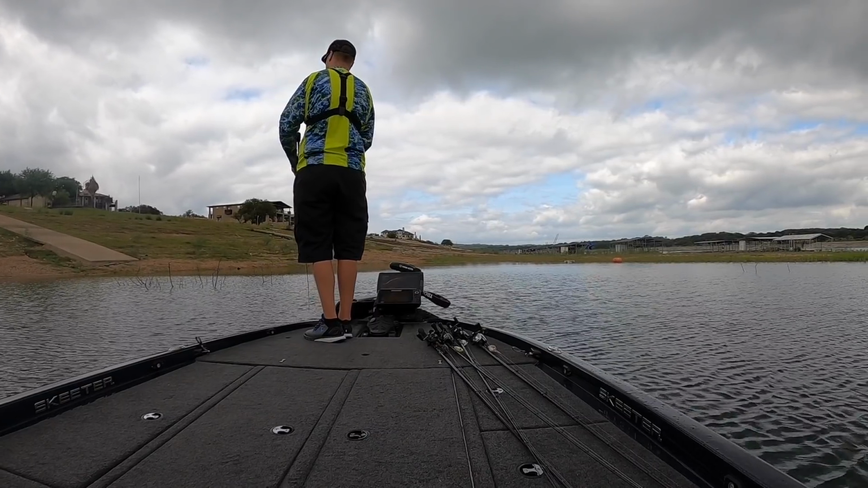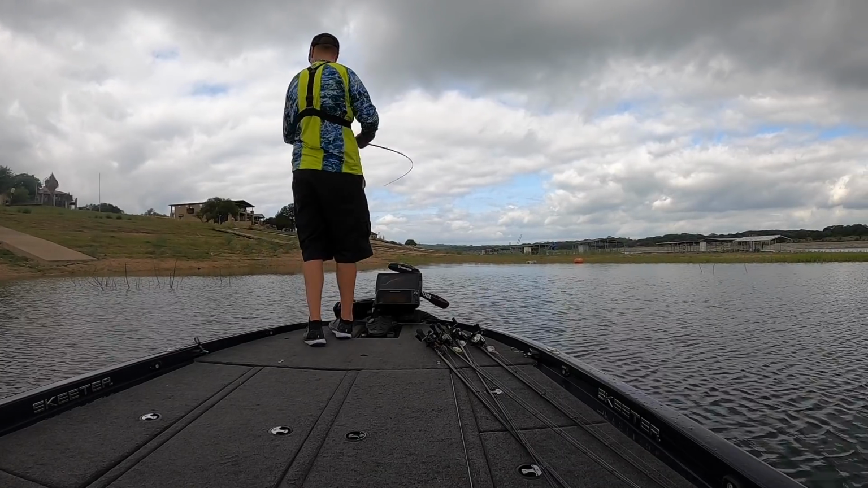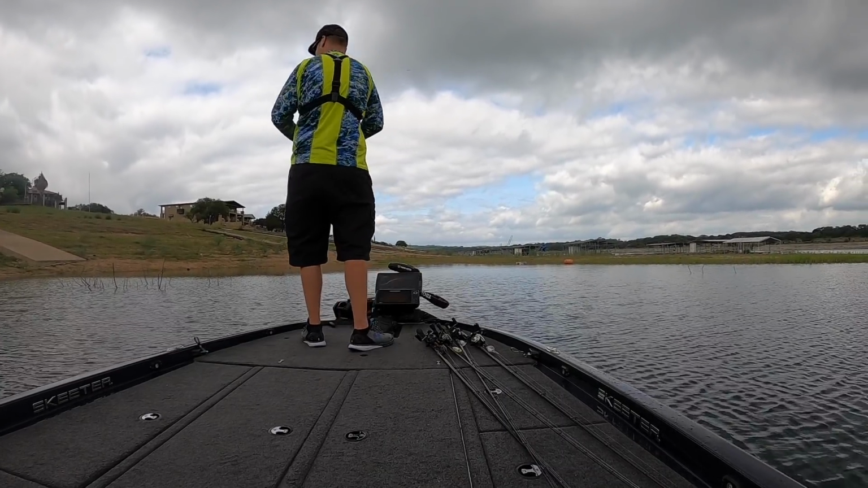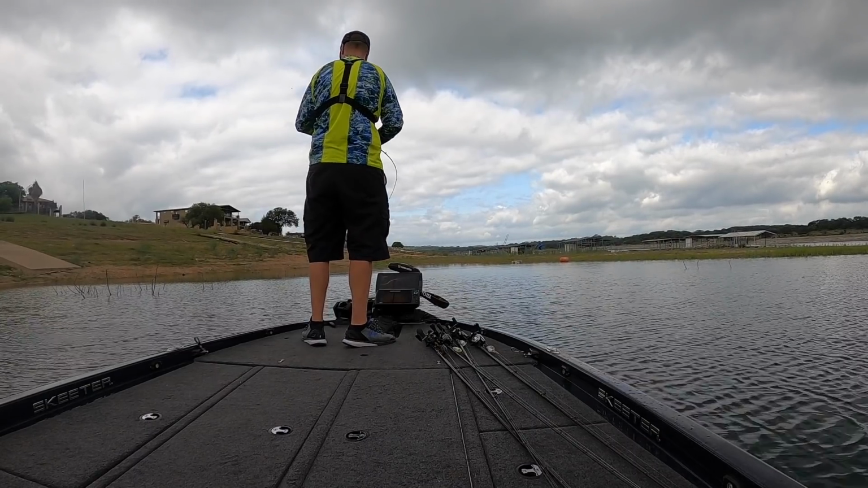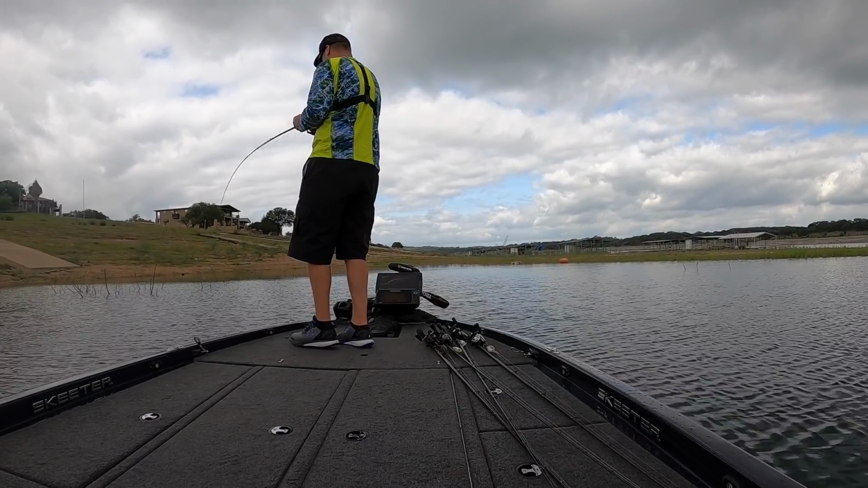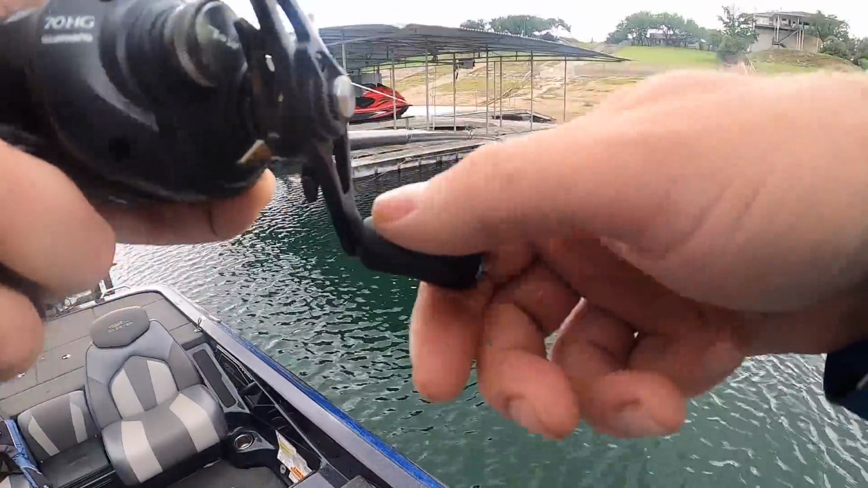Still a whole lot more to explore up here into this cove too. I'm just, oh, there we go. I did not scope this fish. I just caught this fish traditional. So if you guys like the traditional running and gunning, fan casting, finding out the old fashioned way, this one's for you. Number 7, another decent one.